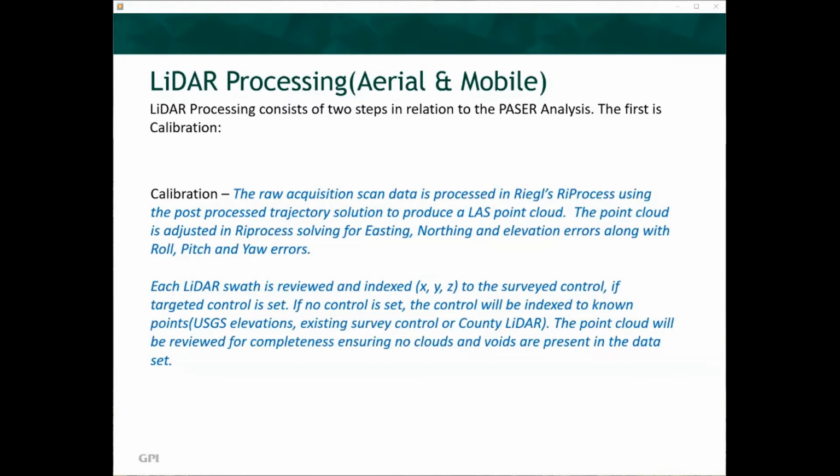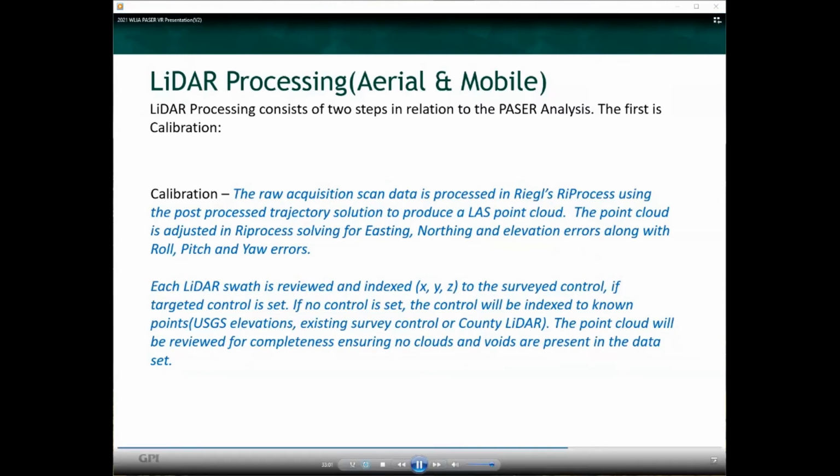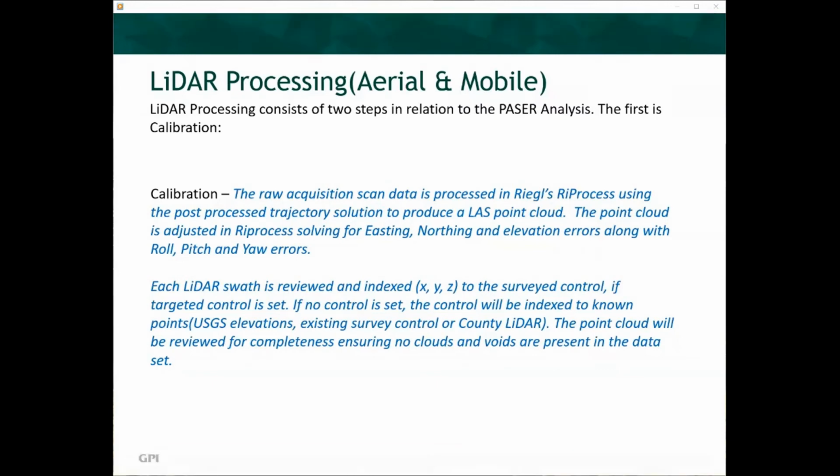The point cloud is adjusted in RiPROCESS, solving for easting, northing, and elevation errors along with roll, pitch, and yaw errors. Each LiDAR swath is reviewed and indexed in the X, Y, and Z to the survey control if targeted control is set. If no control is set, the control will be indexed to known points, USGS elevations, existing survey control, or county LiDAR data sets. The point cloud will be reviewed for completeness, ensuring no clouds and voids are present in the data set.